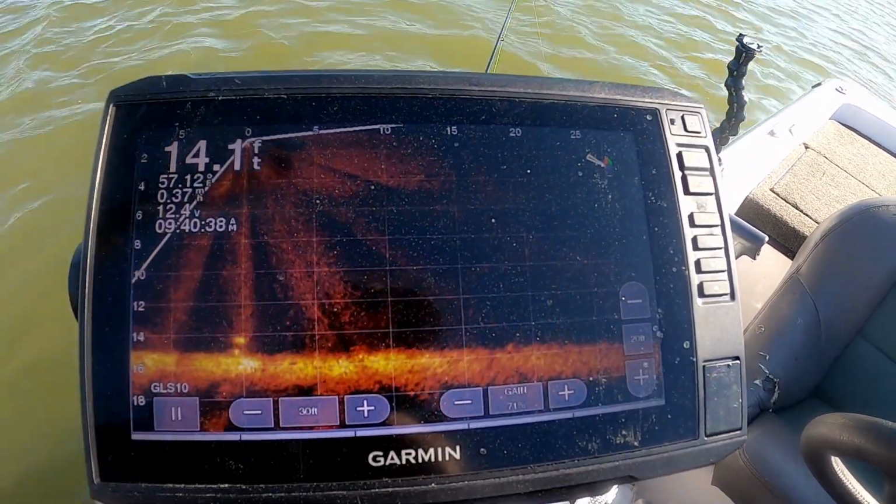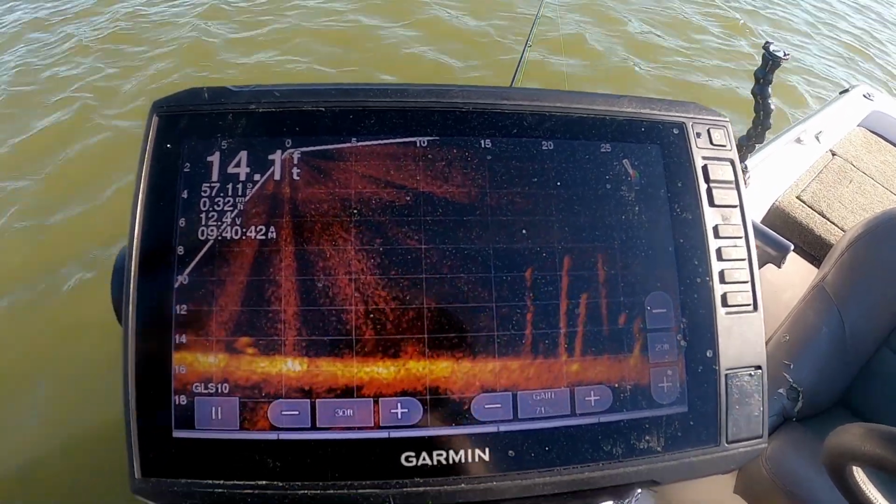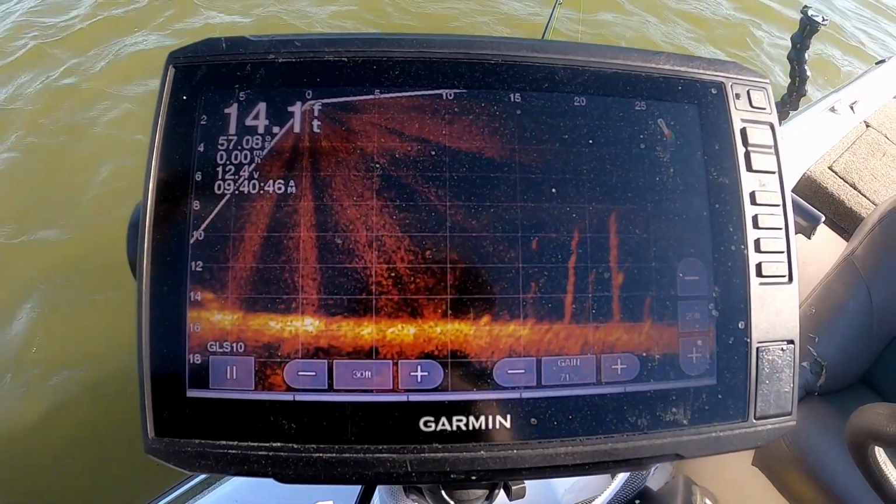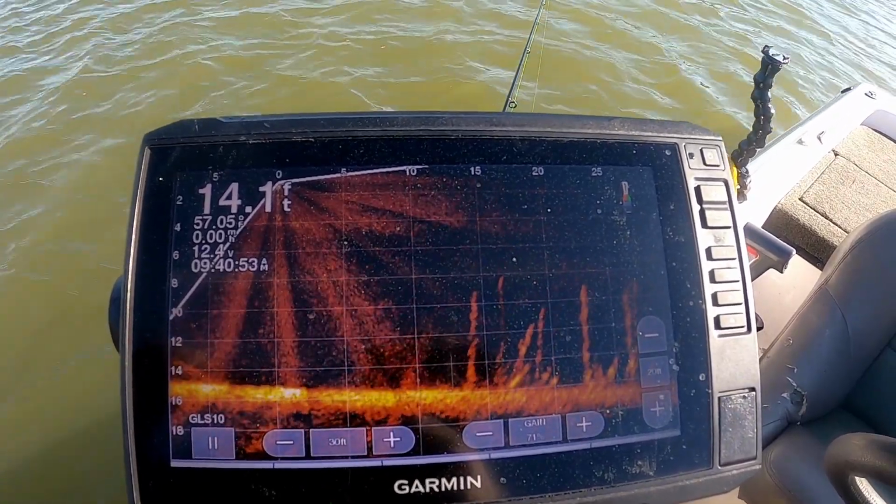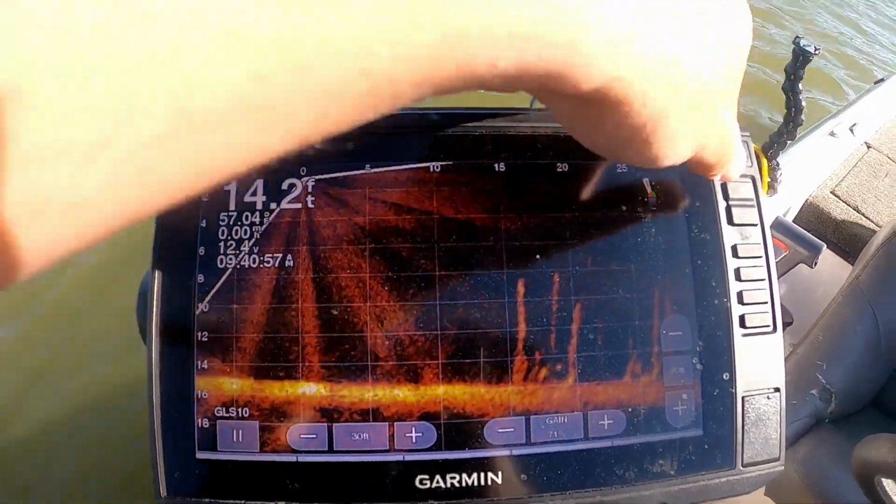Always do that. Barkarts. Now, those right there look small. That one right there looks like it might be okay. Because I'm on the 30-foot mark, so these are small fish right there. Don't believe me? Let's catch one, I'll show you.